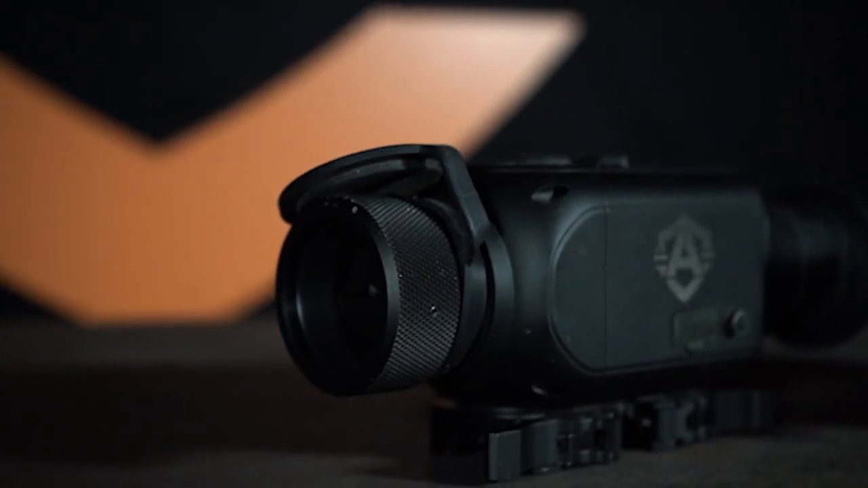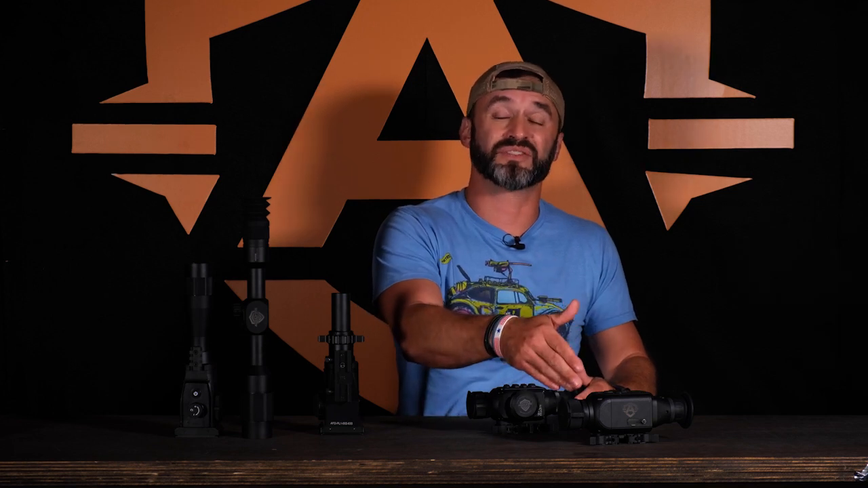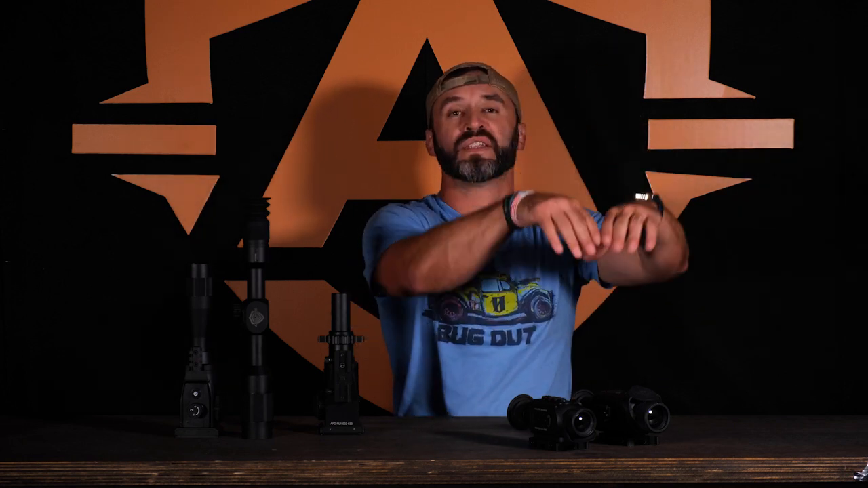The Incendus Pro, the new one that's coming out, is a 640 core. So just under double the core resolution, but its Johnson criteria is 2,000, 1,000. So it can detect something at 2,000 yards and identify something at 1,000. Now, this is using a thermal core, with this weird, crazy looking glass on the front of it. It's a germanium lens core that is looking at heat differences way down yonder, way out there.